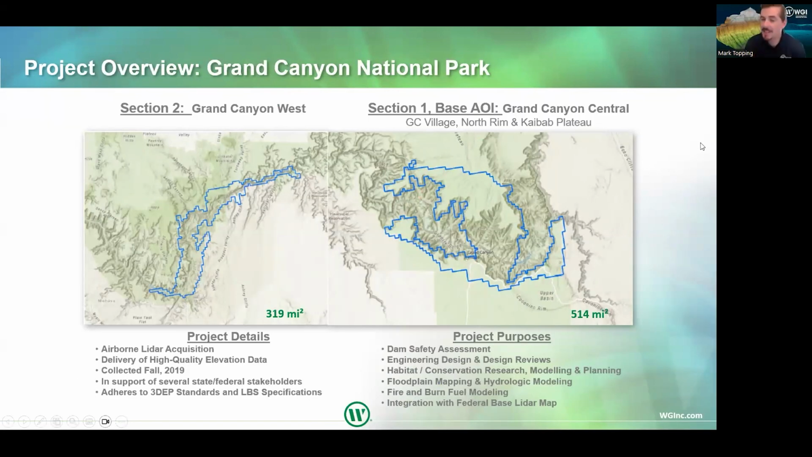So let's jump back into the Grand Canyon project for a minute. Here's a quick overview of the project. It consisted of 2 areas. On the right, you're seeing section 1, the base AOI, which is the Grand Canyon Central region. This includes areas such as the Grand Canyon Village, the North Rim, and the Kaibab Plateau. This is kind of your iconic, picturesque, postcard-worthy section of the Grand Canyon in Arizona.